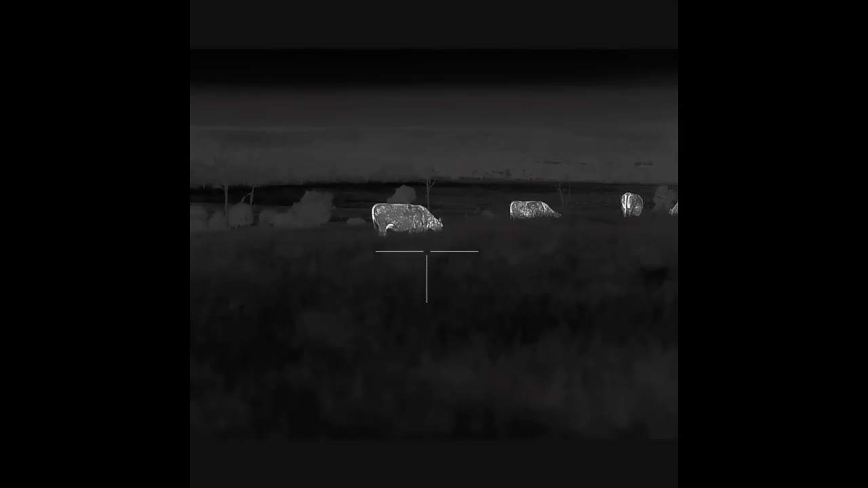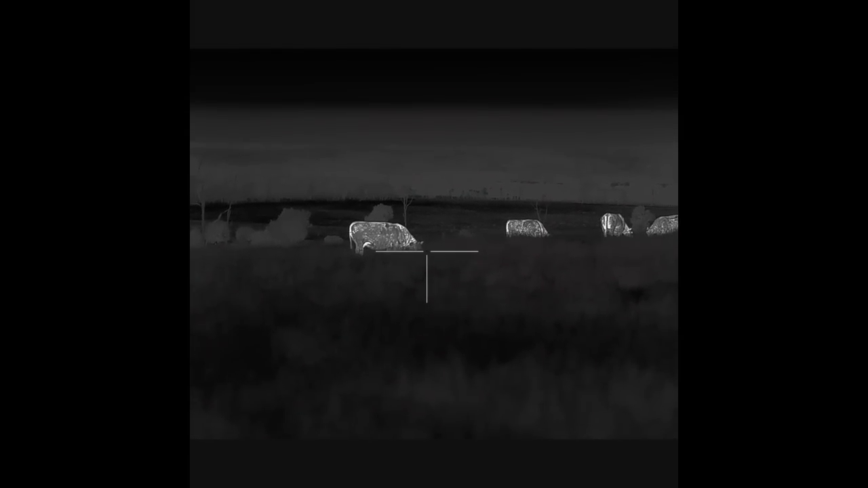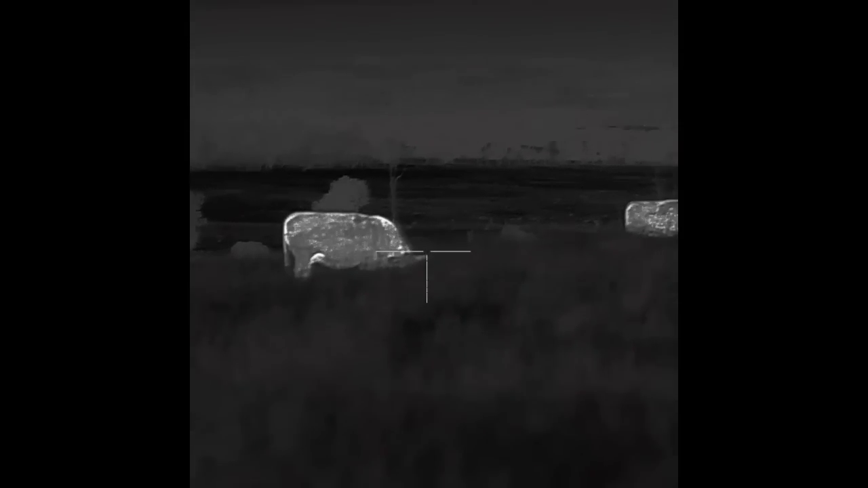And look at the clarity of these cows that are probably, I don't know what they'd be, about maybe 100 metres, I suppose. You can see so much detail in them.